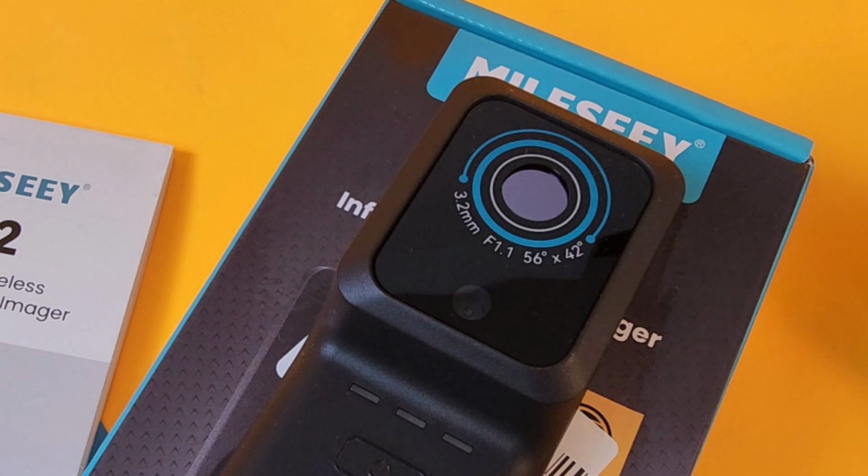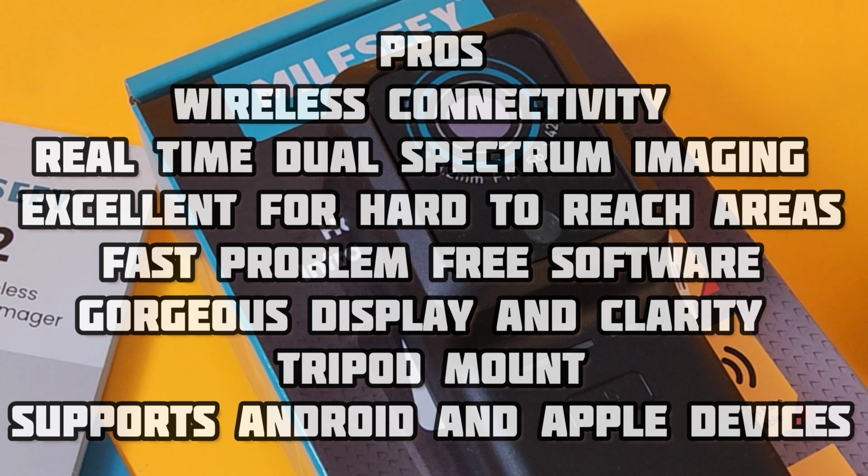I never had one issue with the software at all. This thing is fast, even when you are long range away. I was up to 40 feet away and I didn't have any issues. Very, very nice. The real-time dual spectrum thermal imaging means you're getting both an optical as well as a thermal image in one, creating a very detailed image.